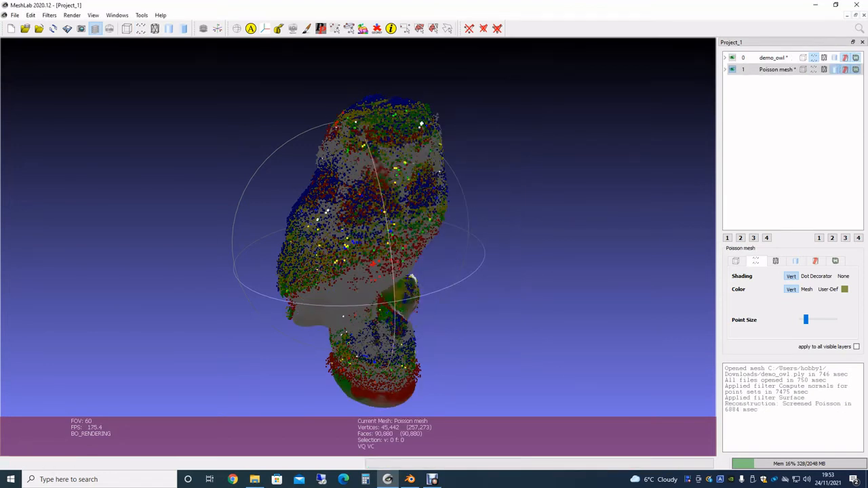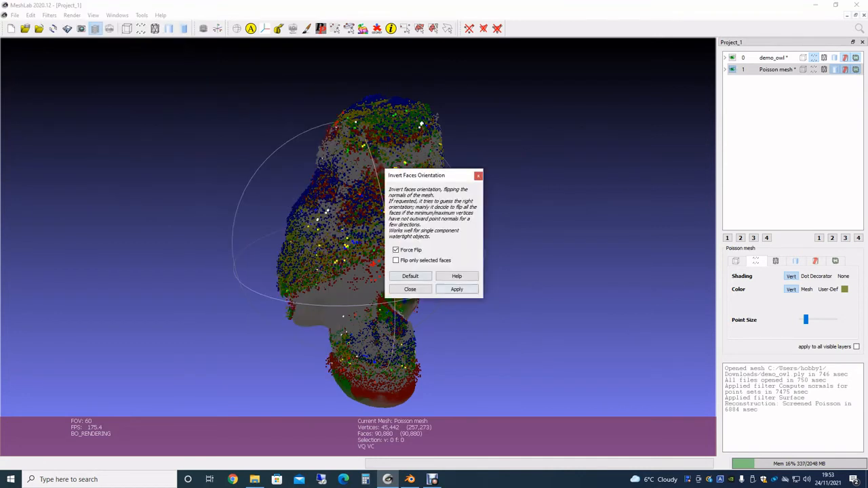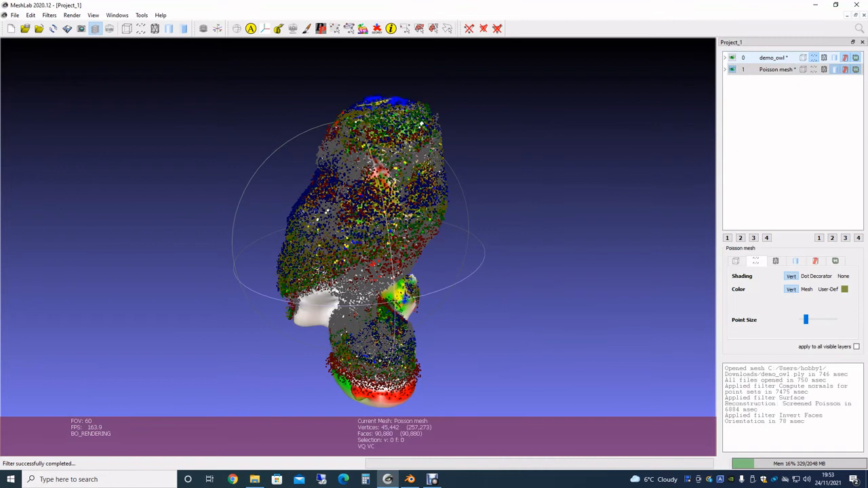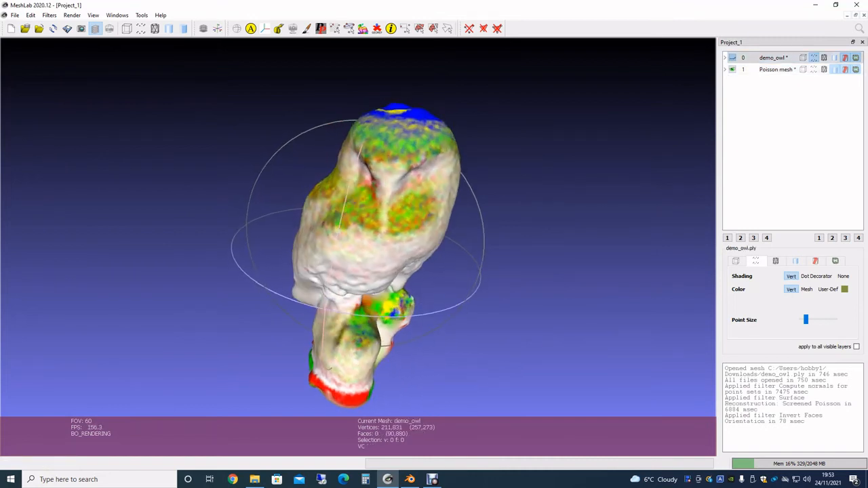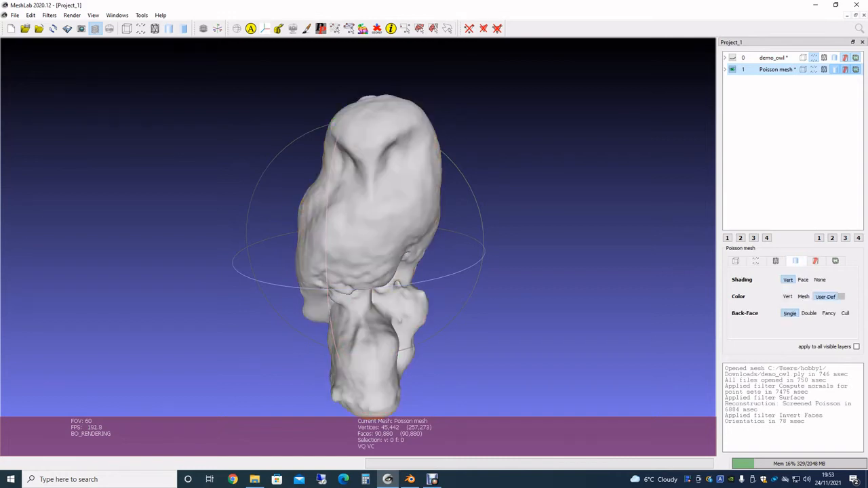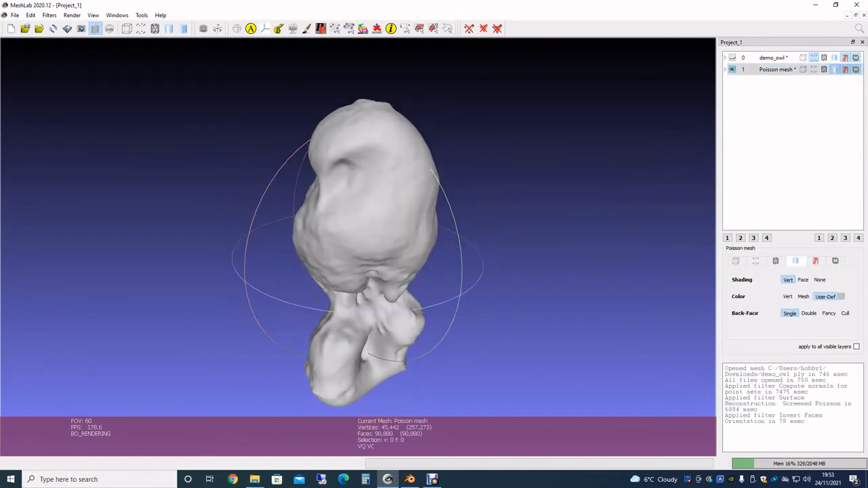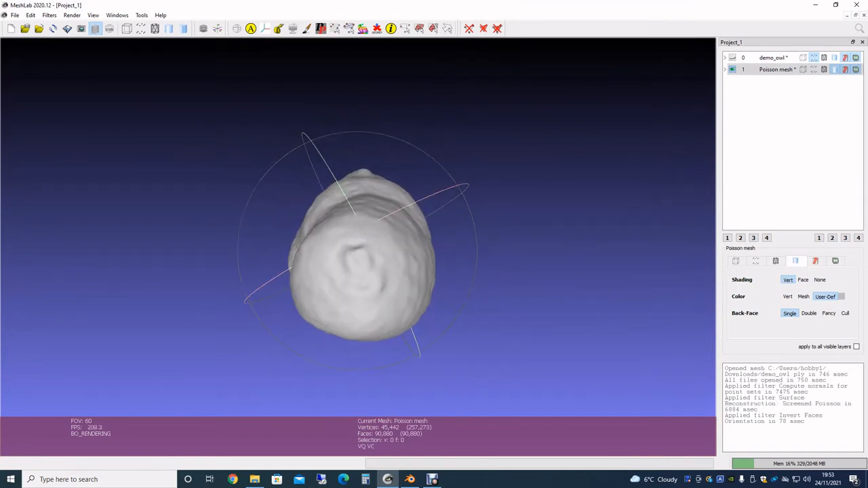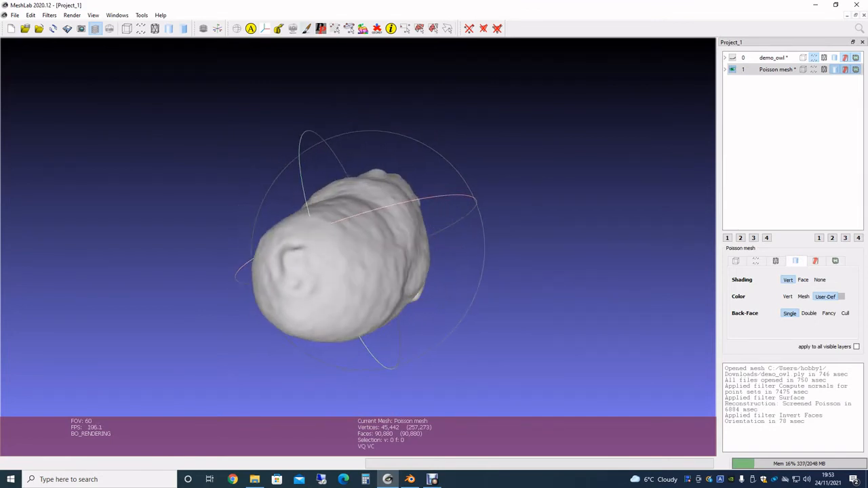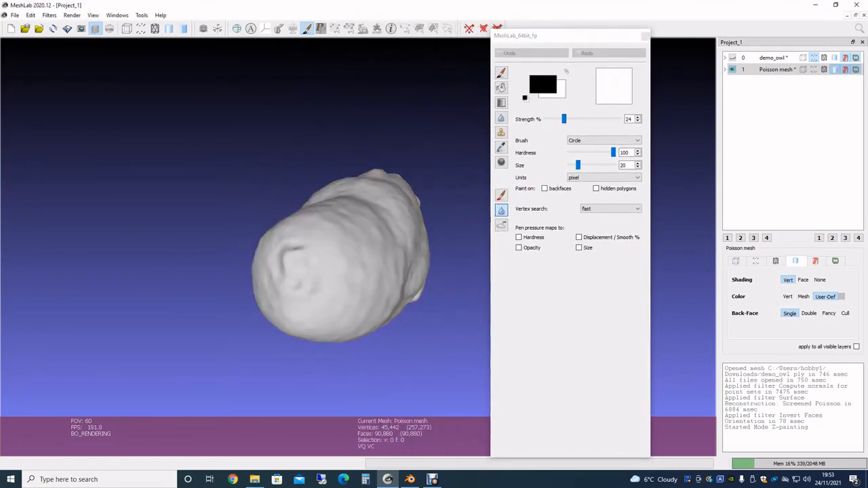I can see that my normals are around the wrong way, so let's just invert those. And there we have our owl. I can get rid of the colouring now. His head's got a bit bobbly, but we can get rid of that. Let's just do that quick.